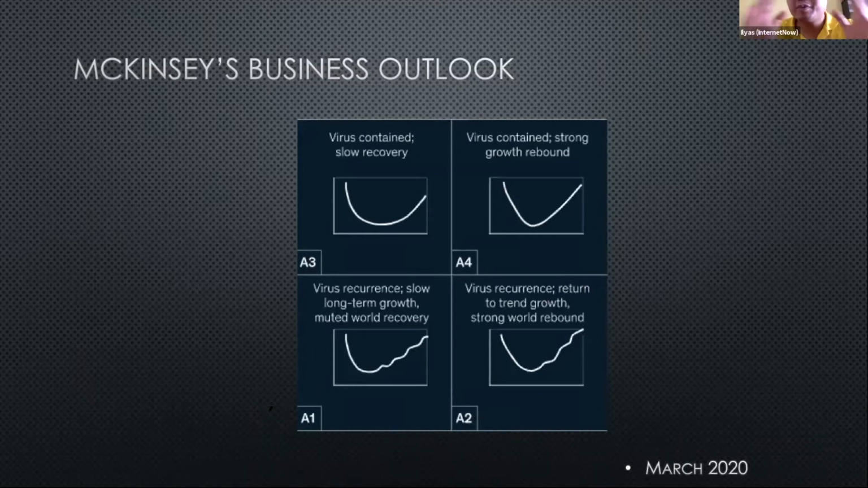They separated the prediction into 4 different possibilities: A1, A2, 3, and 4. Okay, so possible scenario number 1 is that we are going to have reoccurrences of this virus. That's why in the recovery chart here, you see that we recover a bit and then we drop, recover a bit, drop. Slowly we are making recovery.